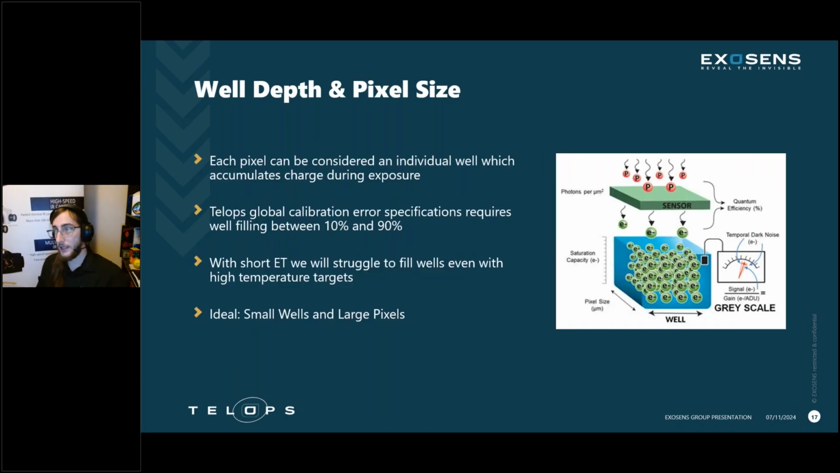So what does that mean? Well, we have to consider pixel well depth and pixel well filling. All of our detectors collect photons, right? They convert them to electrons that are captured in the readout electronic wells. And typically, our error specifications on our normal calibration say that we want well filling between 10 and 90%. That's to avoid adverse effects at the outer ends of that range. You can get some nonlinearity, you can get some bad signal to noise effects. And with short exposure times, ultra short exposure times, we will struggle to fill these wells to 10%, even with high temperature targets. In some configurations, we'll even struggle to get just a couple of percent well filling.